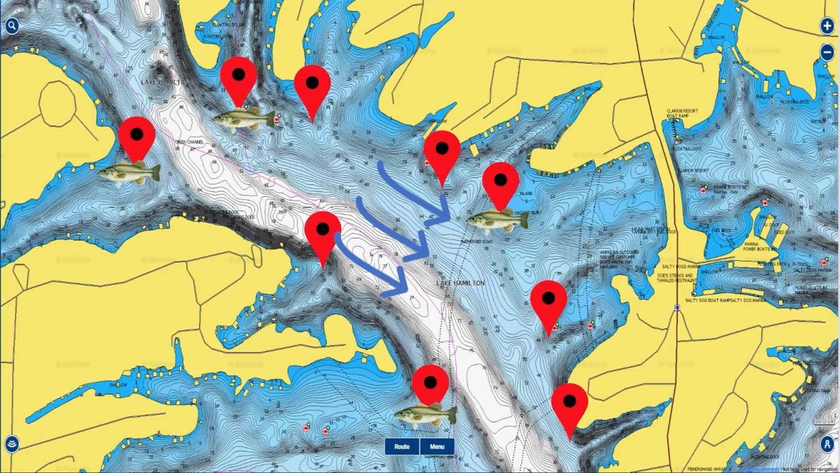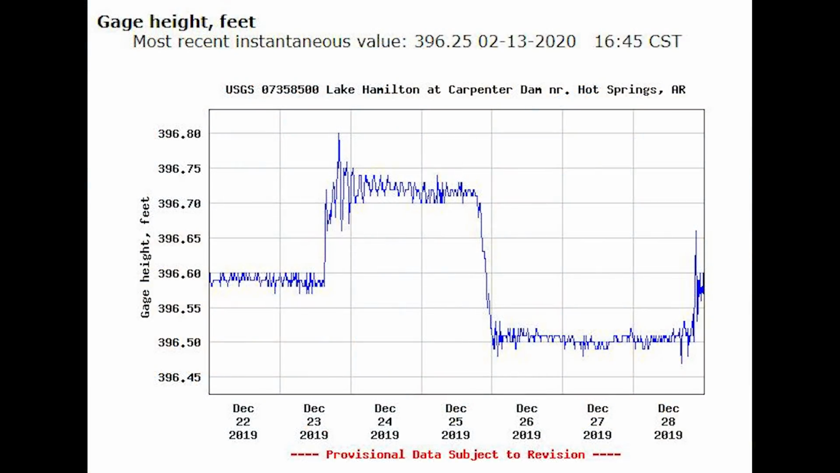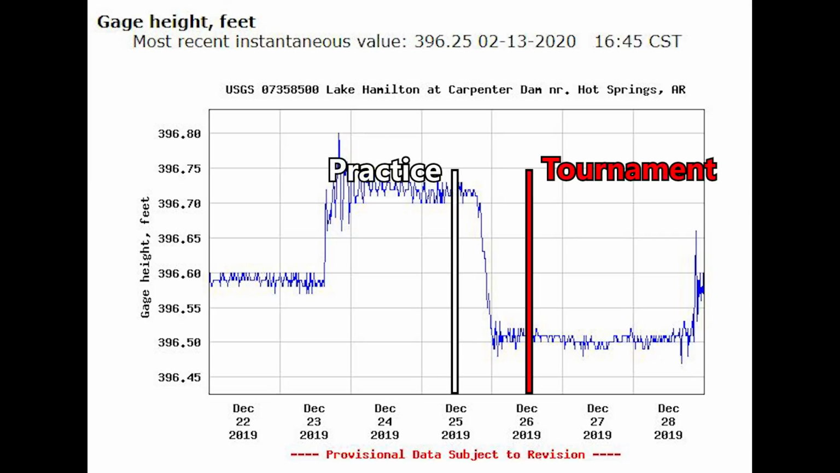And unfortunately, I didn't have any means to check what the projected current flow is on Lake Hamilton. The only thing I can do is look in hindsight to see if the current was flowing. And if we take a look at the current generation schedule for Lake Hamilton, you can see the current was flowing really strong on the 25th, the day of my practice day, at the end of the day.